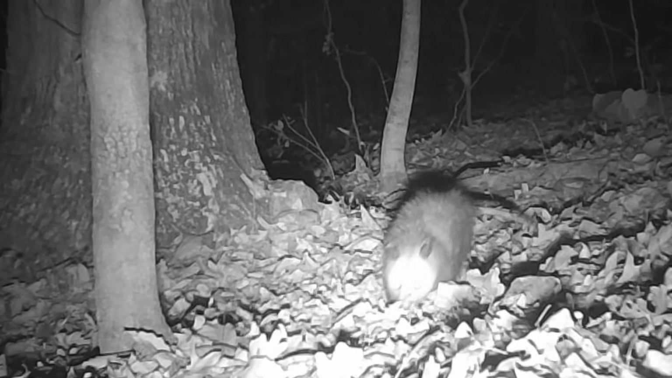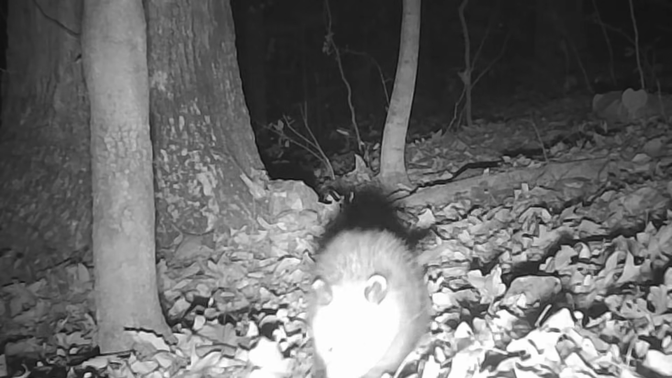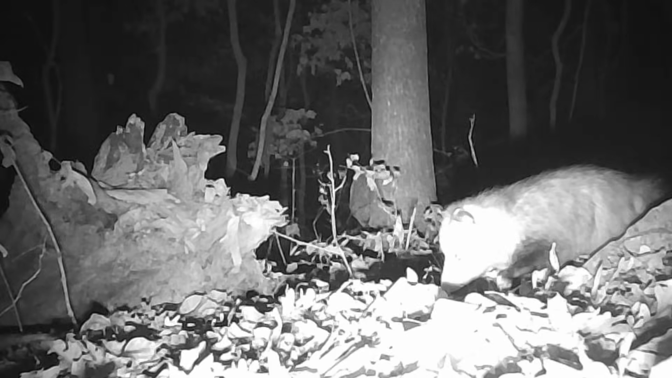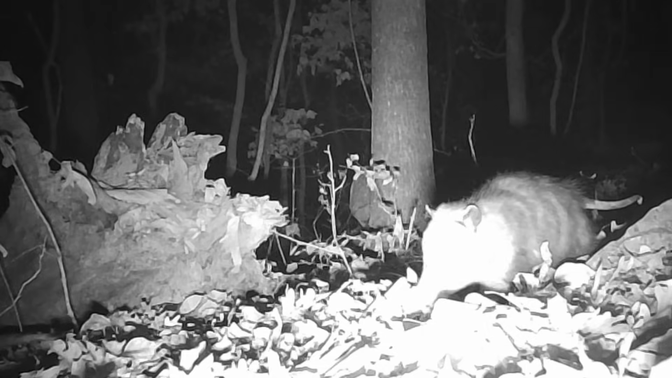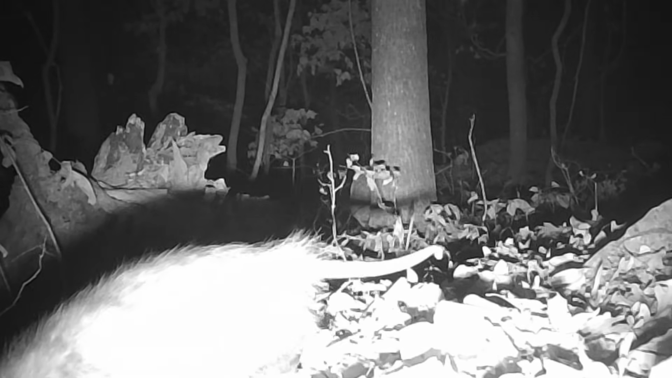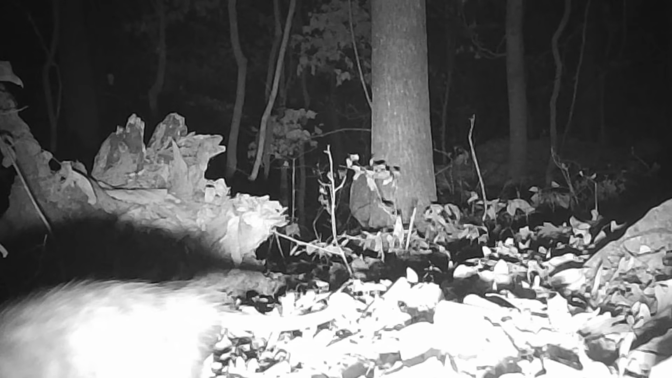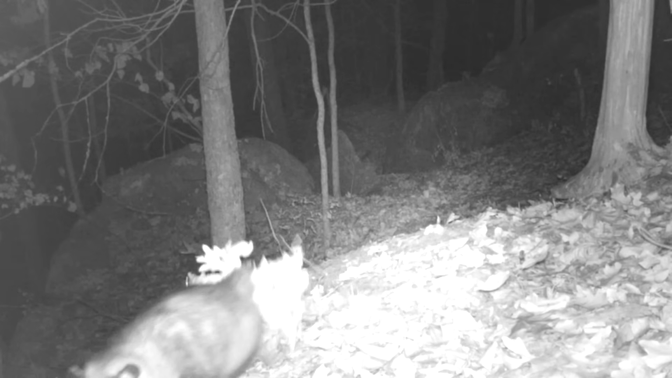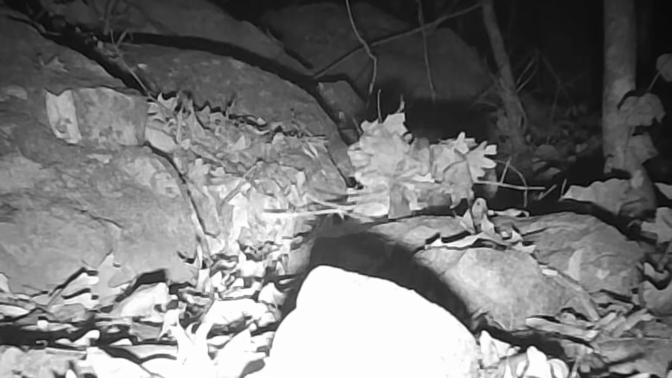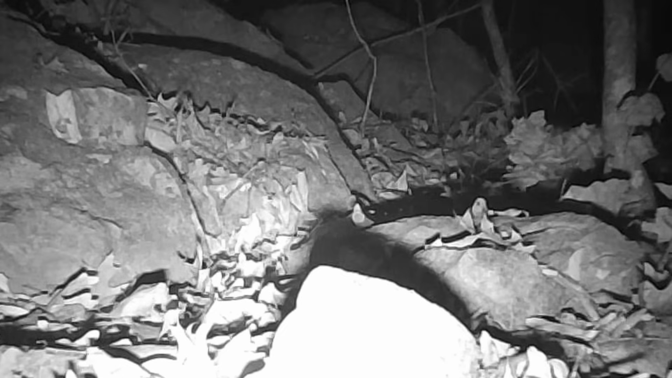That looks like old Willie coming through. Now, I haven't seen old Sidewinder this week. I hope he's doing okay. There's old Chubby moving around. Now, there's old Willie. Got him a load of weeds. Leaves there. There he is going up the rock path. Got him a load of leaves.